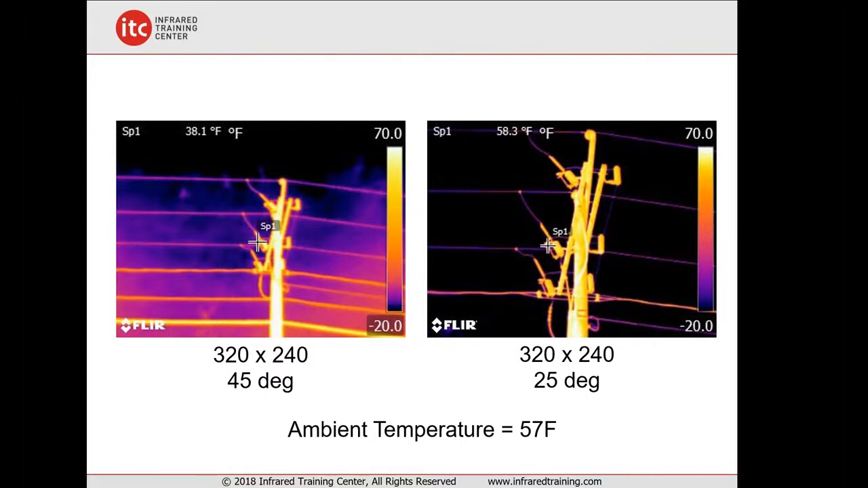To further illustrate this, I shot this outside last week. I had a 320 by 240 camera with 2 different lenses that I was able to use. I wanted to illustrate again the differences in lens, and how the lens size is essential. If you're using any kind of thermography for outdoor electrical work, a telephoto lens, something even less than 25 degrees, is really important. On the left was a 320 by 240 with a 45-degree lens.